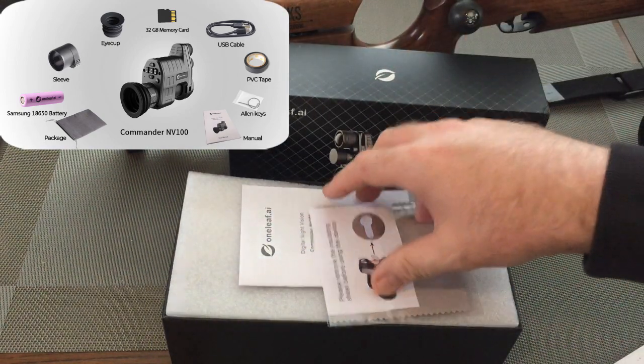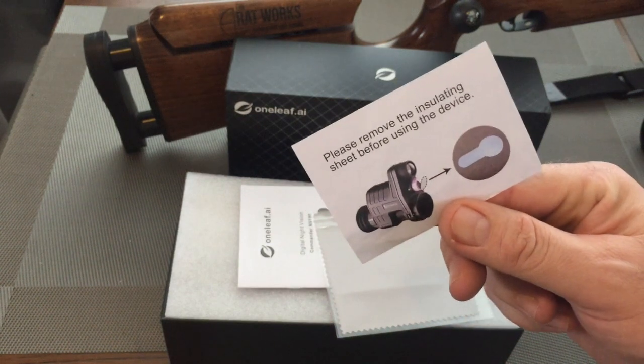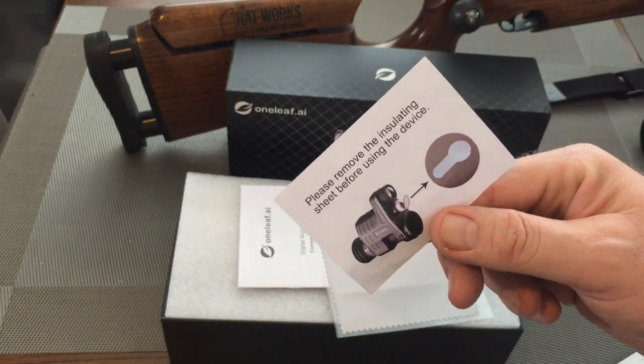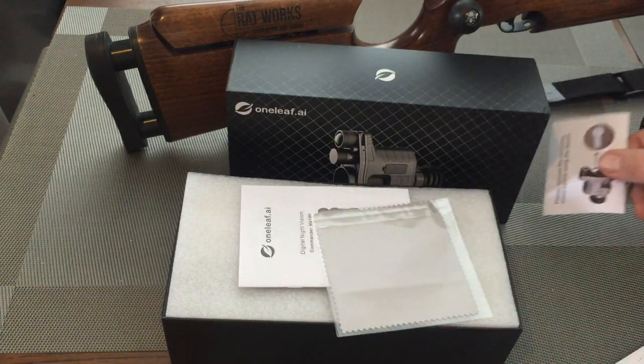So the first thing you get is, sorry, other way up, just a little note reminding you to remove the tab off the battery that's in the unit. It's an 18650 battery, it's in the unit, and you need to remove the tab that they put on there so it doesn't contact during transport.